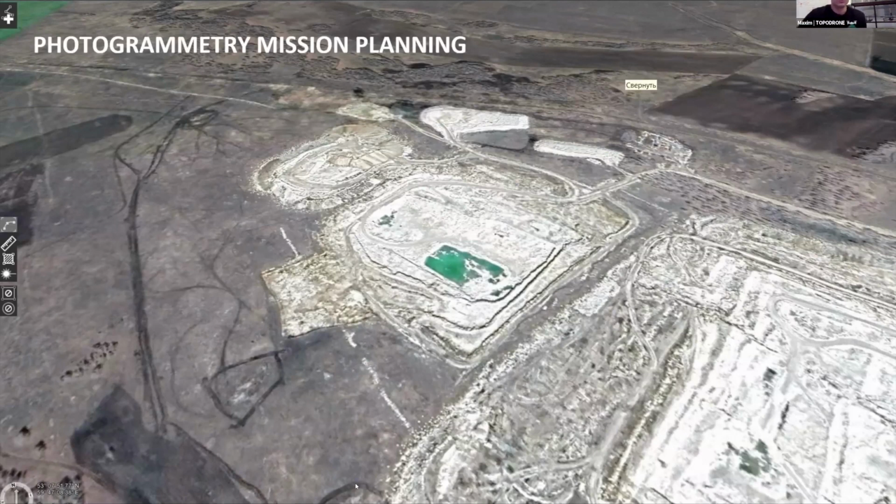Okay, let me continue. Okay, what else? So let's talk about a simple photogrammetry mission. I just selected one project which we made for an open pit survey. There was one question: from what source do we receive terrain level? First of all, of course, we use UgCS, and UgCS downloads terrain level from available sources on the internet.